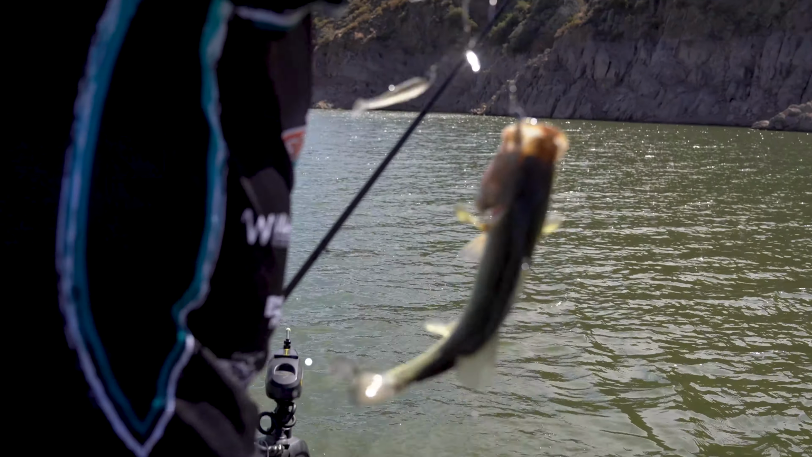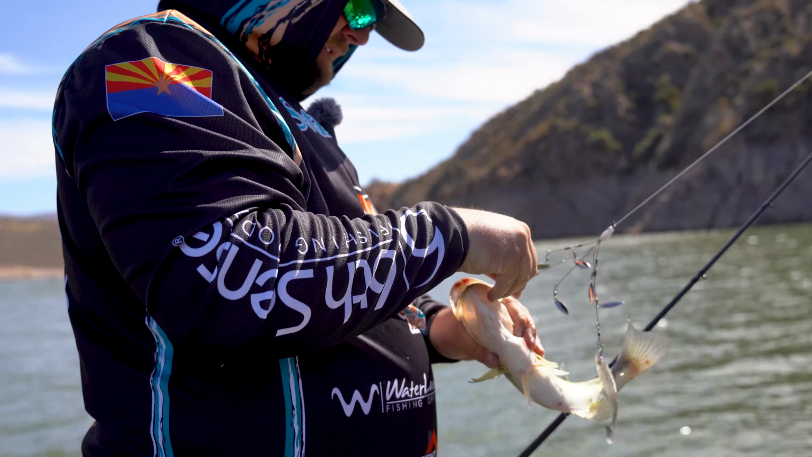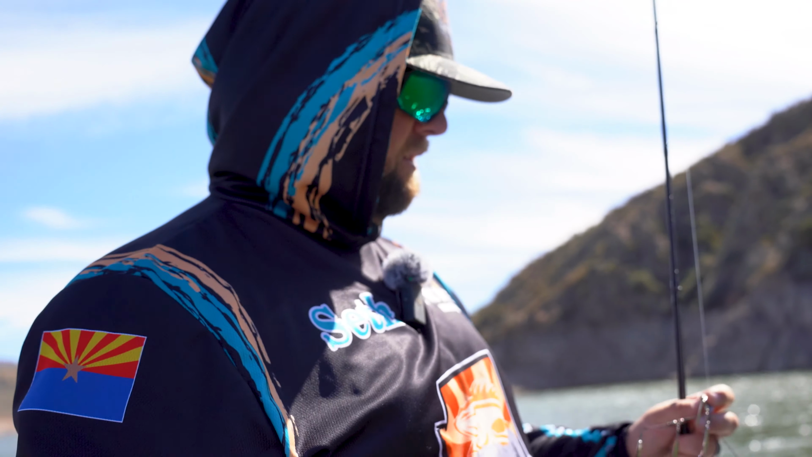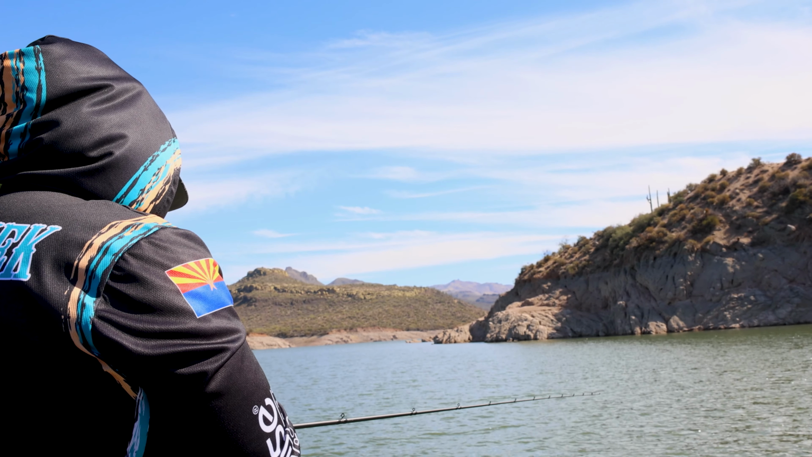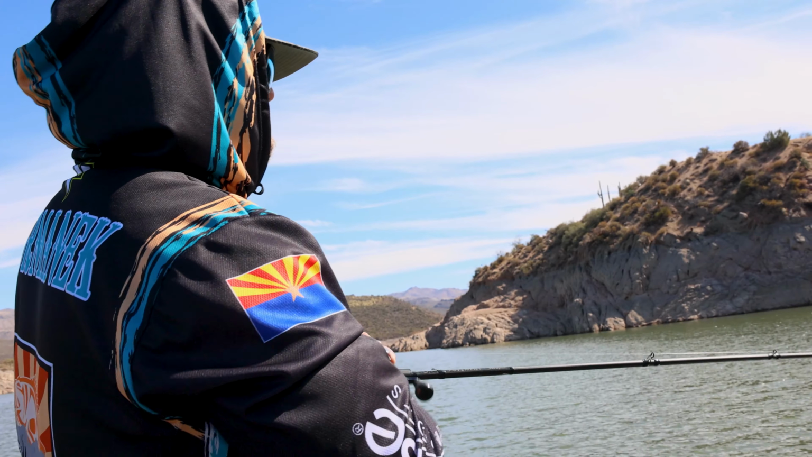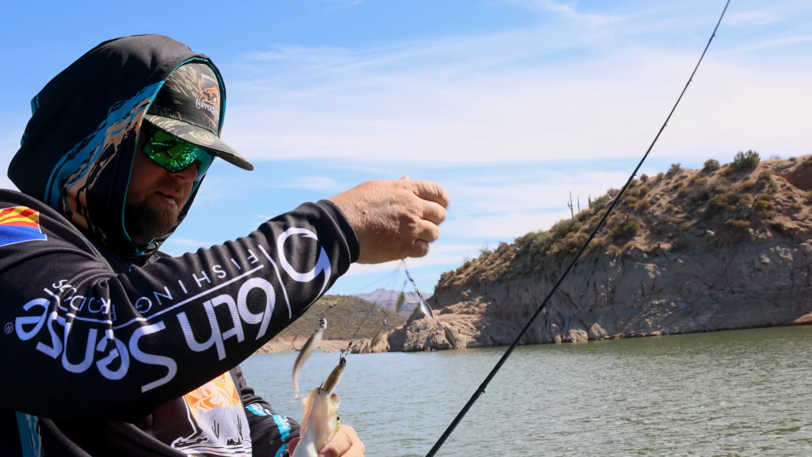Another one bites the dust. Saw that one right on the surface. Kept it above him. Came out and ate it. Man, that Copperstate Hog Farmer mini rig sure is fun. There we go. Little guy. I thought you were going to be big.